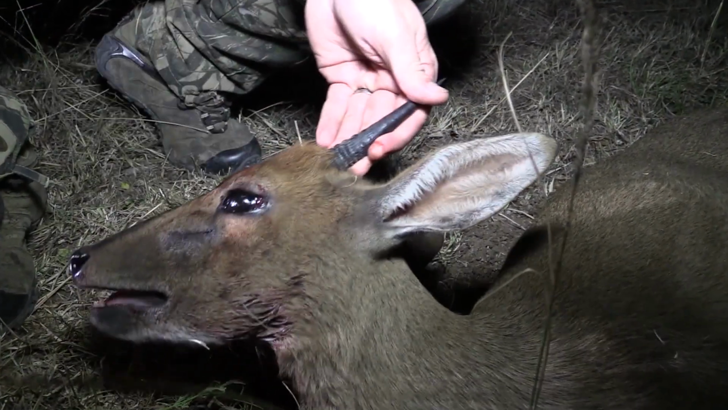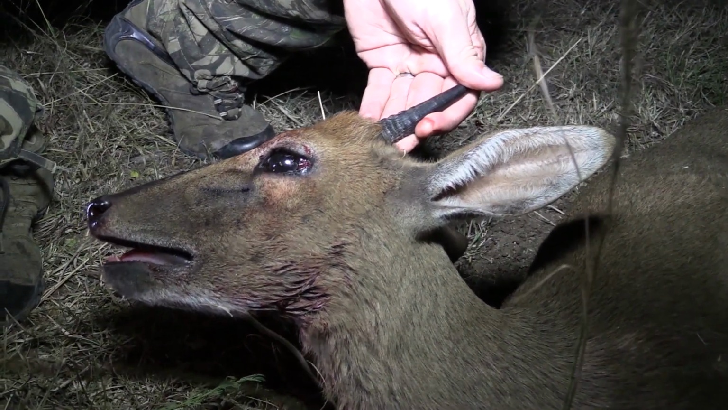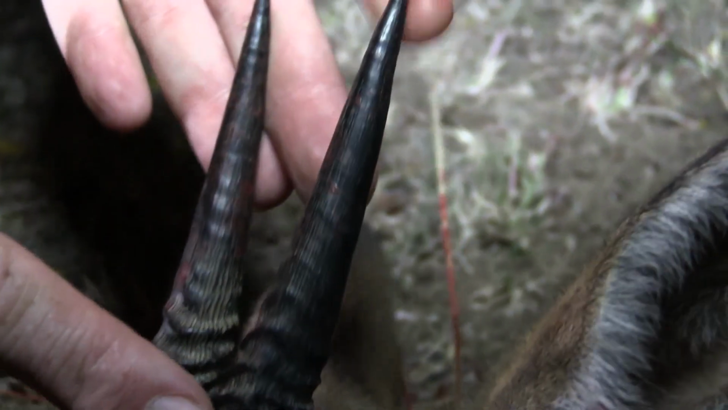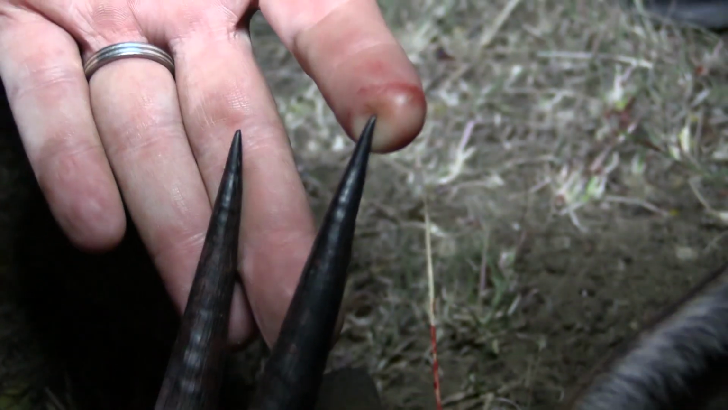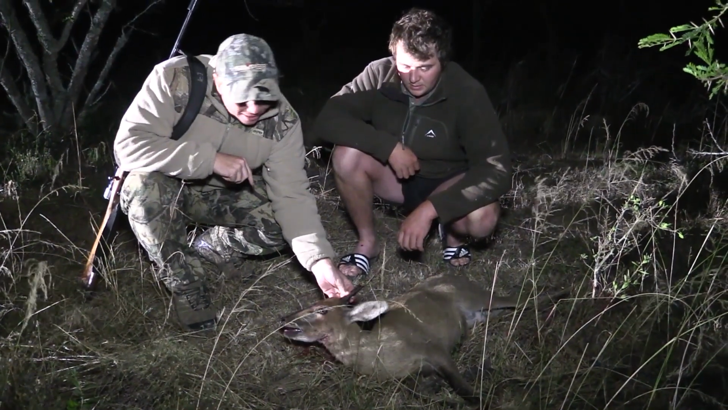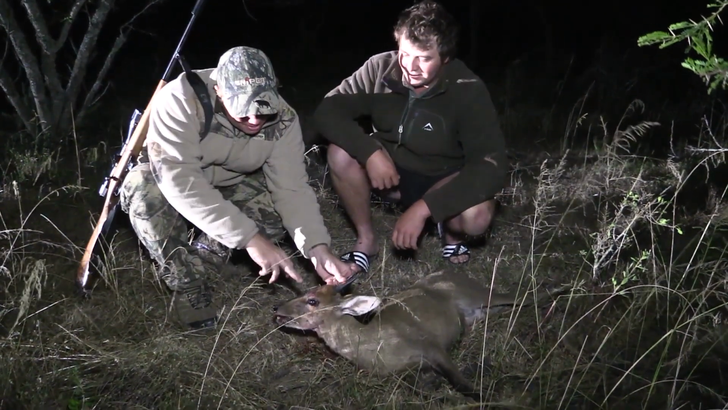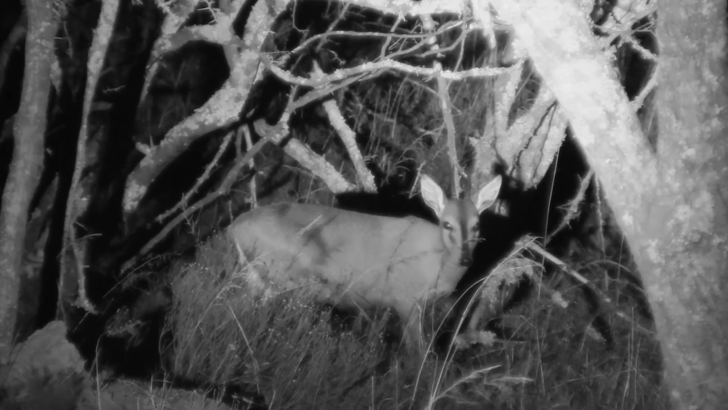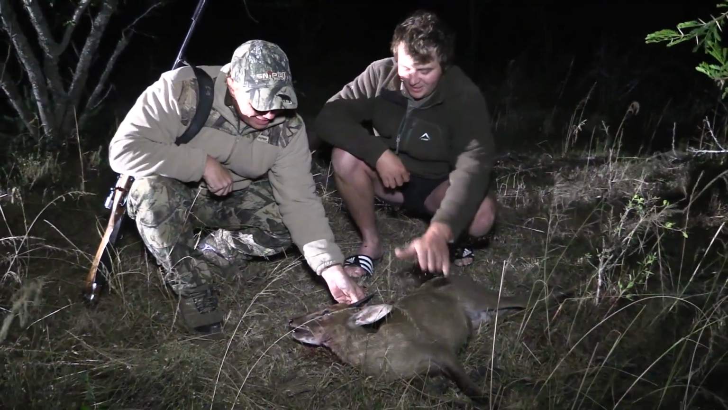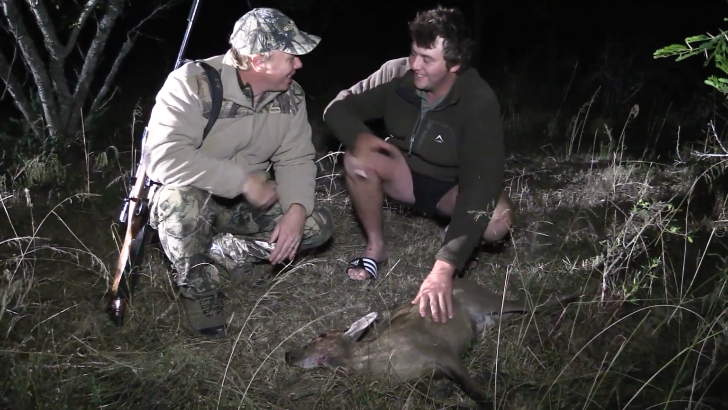Yeah. Hey, really thick at the bases. Yeah, he's got quite a bit of length. So he's not a monster, but sure, he's a very nice duiker. Eh? About 4.5. No, very nice, man. Sure, and that shot placement right here in the brains, so it ended him very quickly. So yeah, very happy with that, man. You'll taste good in the pot tomorrow night.